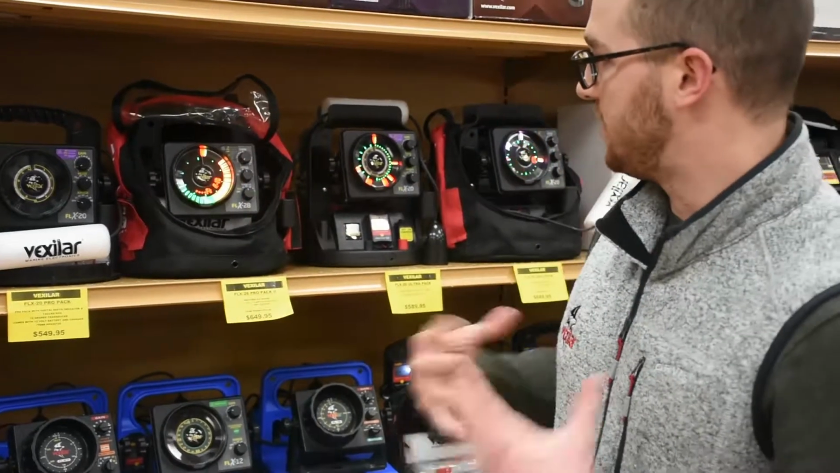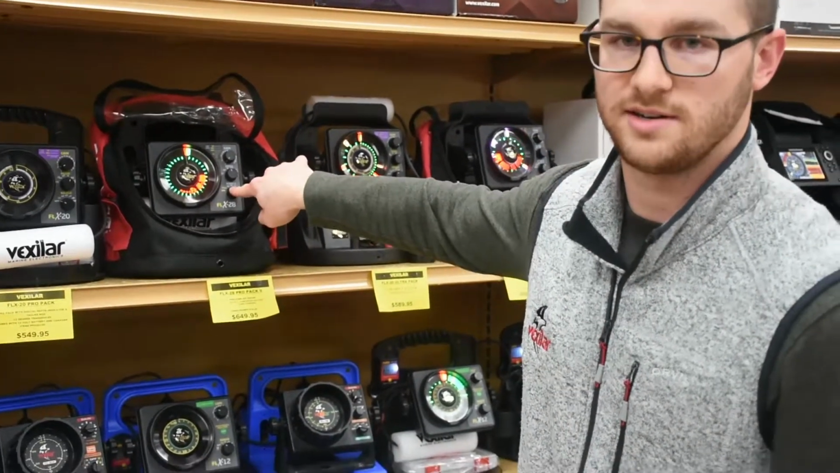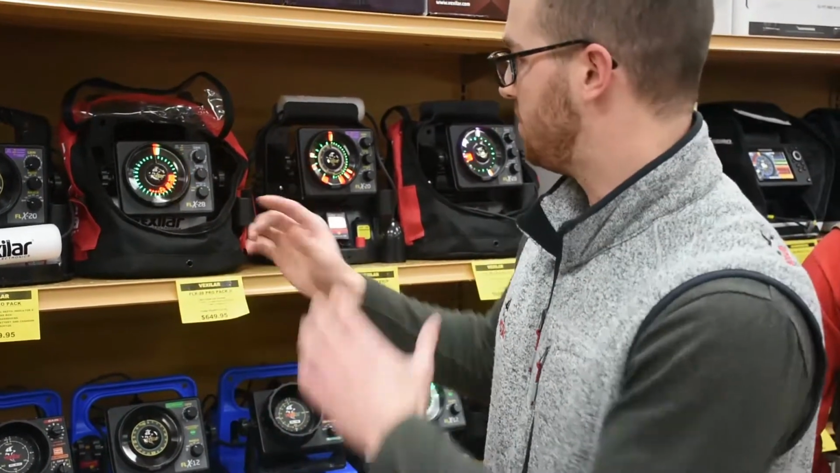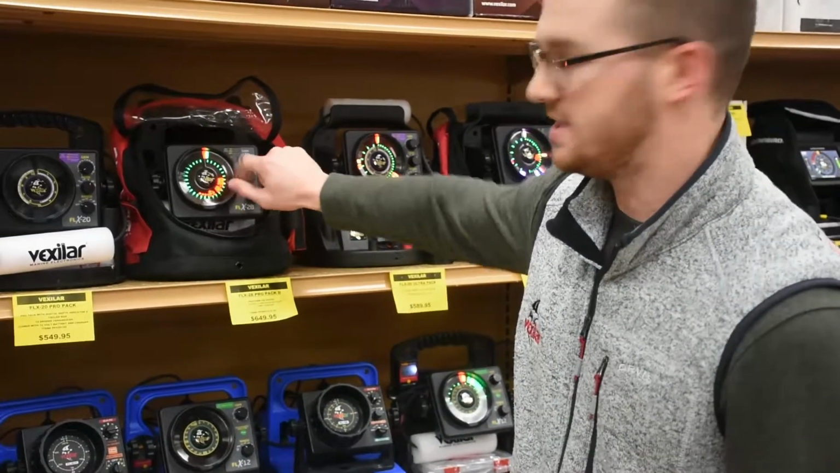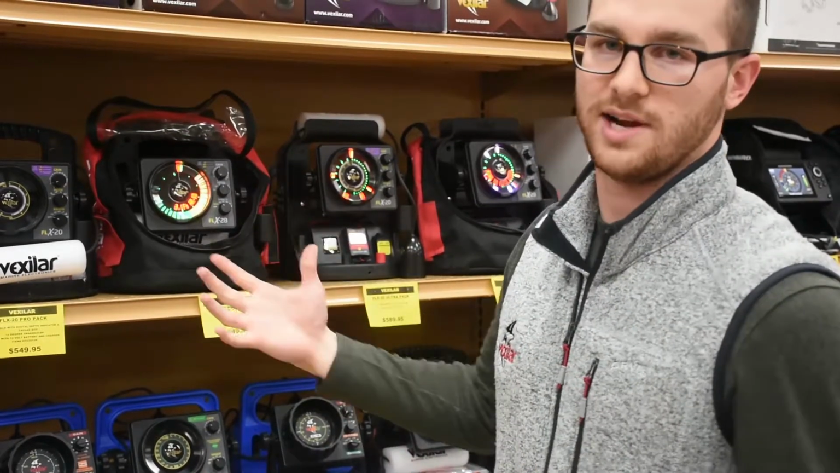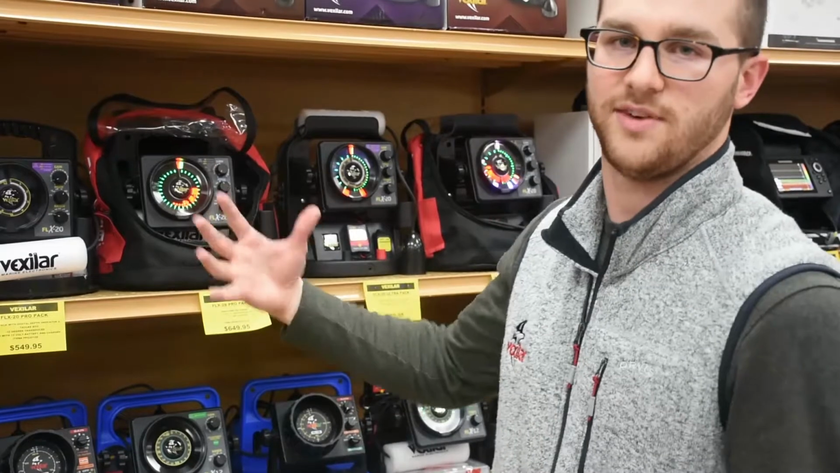And finally, another feature that the FLX 28 offers is an automatic range feature. If you're a little confused about which range mode you should be set in, you can go from manual all the way to auto, and now the FLX 28 will just select which depth range is optimum for how deep you're fishing. So you could have a 15-foot scale, 25-foot scale.